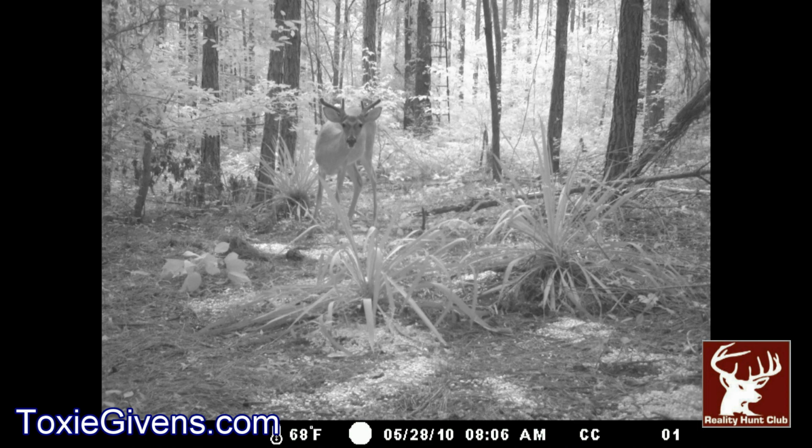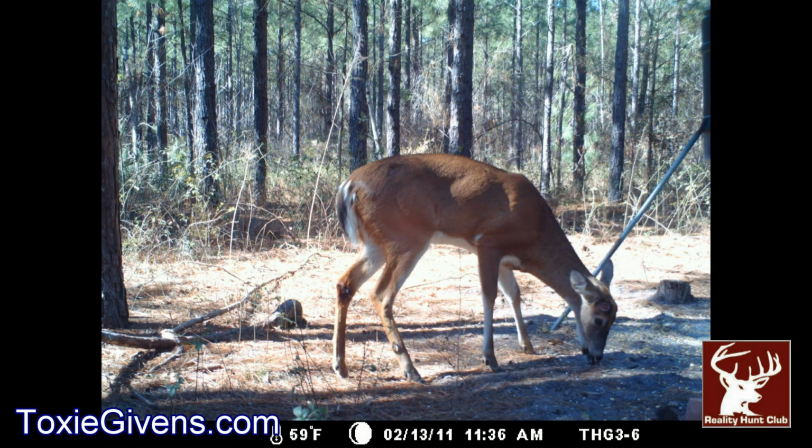Here's a picture of Sway. This is the first picture we realized it was him, back on May 28th. Like I said before, we have pictures of him from May 28th all the way up to September 23rd, and that's when he disappeared. He's a nice 3.5-year-old buck. We're going to keep calling him Sway because we just like that better than Mr. Potential. I measured his horns from one of these trail cameras.